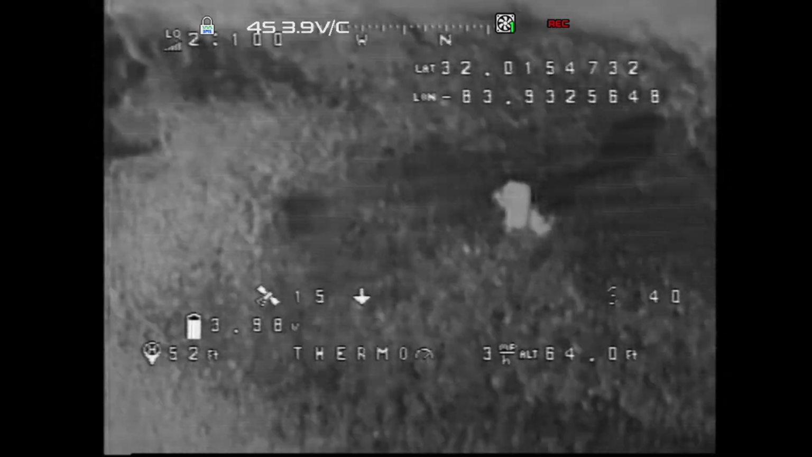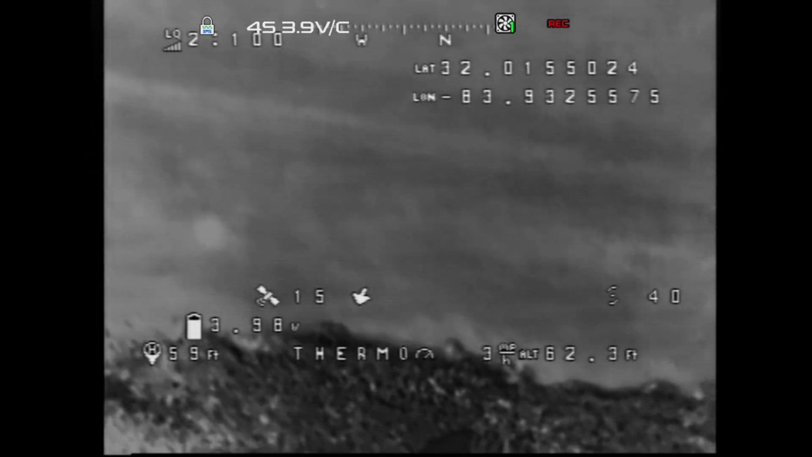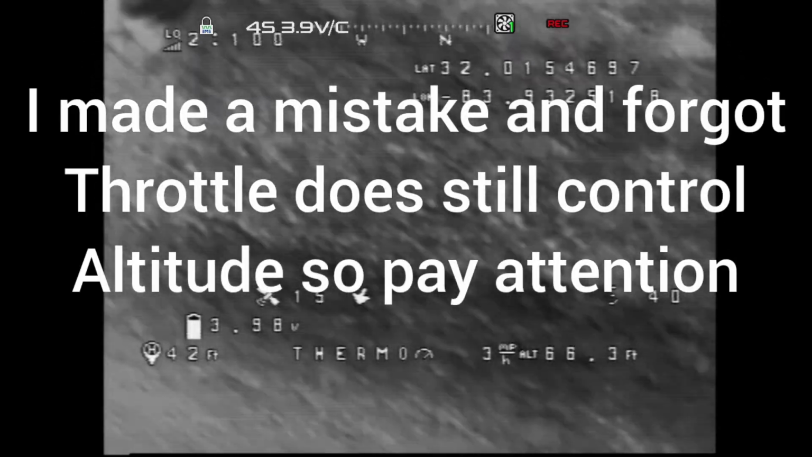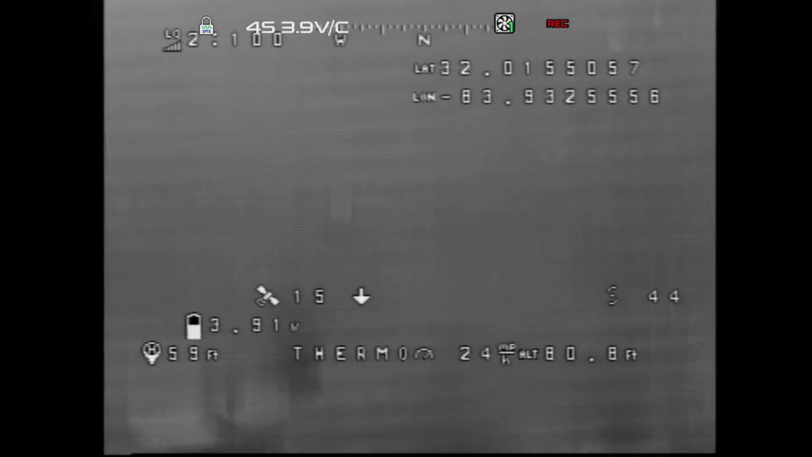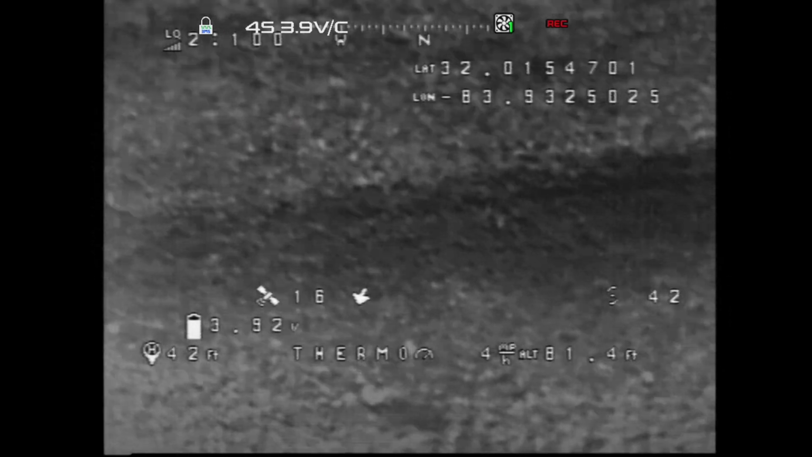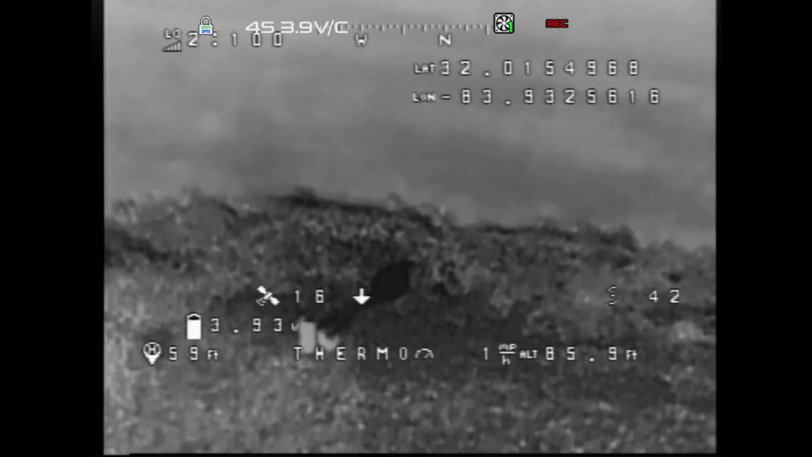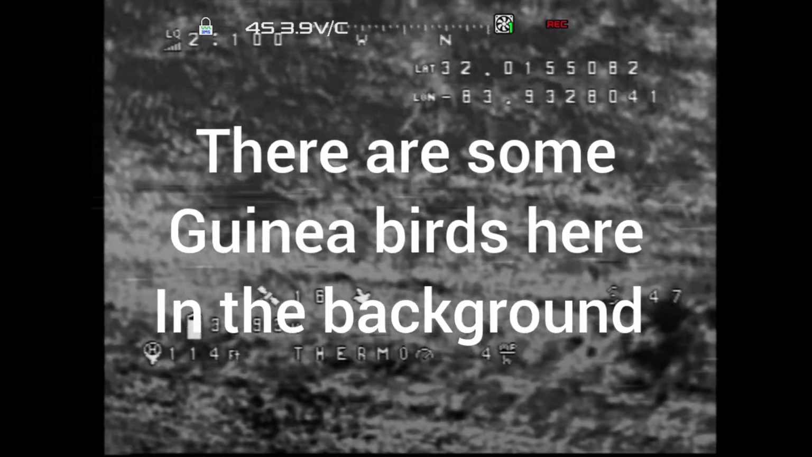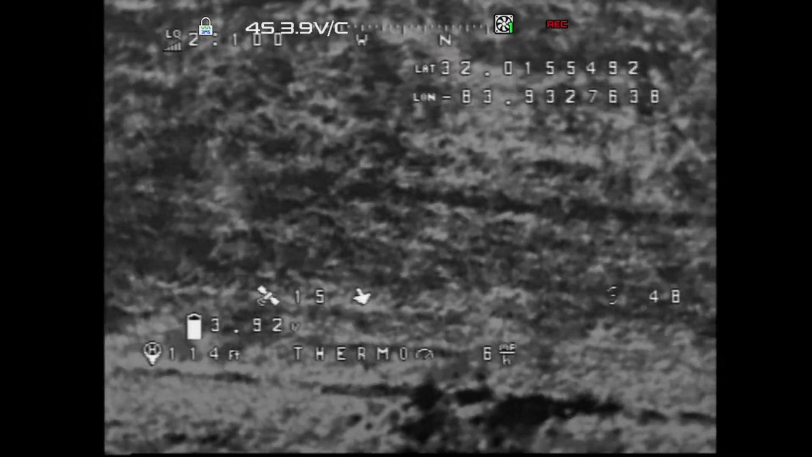I forgot. Where's my? Oh, we'll go 60 feet altitude. I'm gonna take it on up higher. Yeah, it's blowing a little bit. Alright, so we got it on up a little higher.